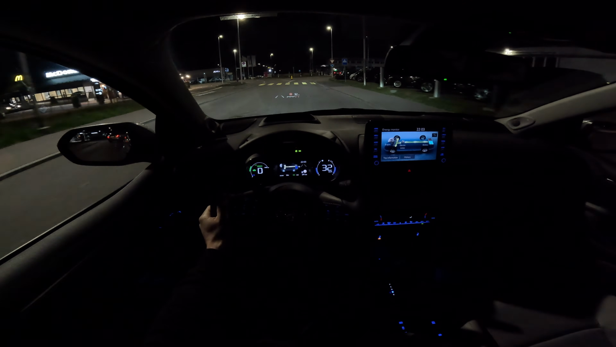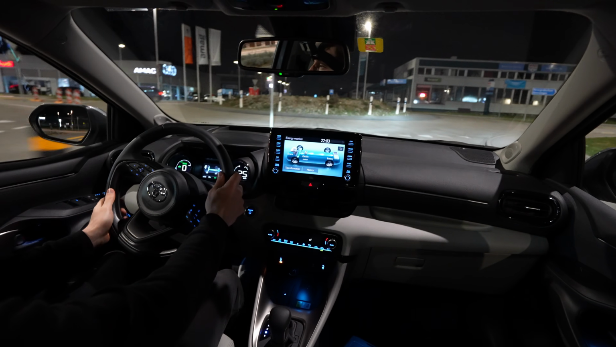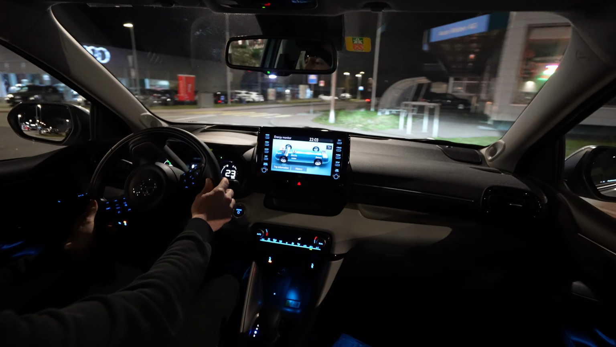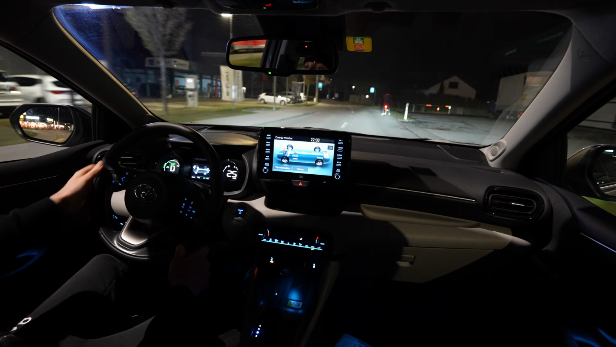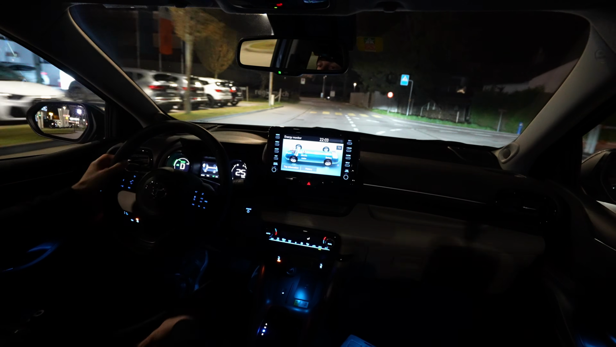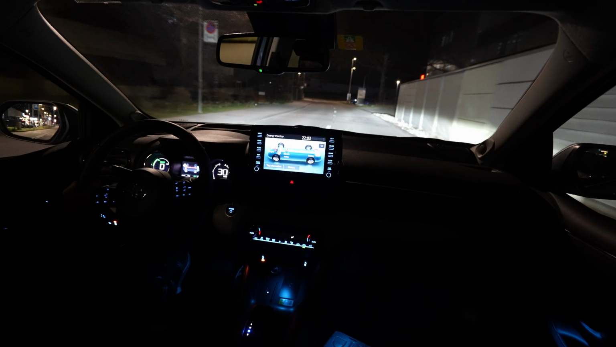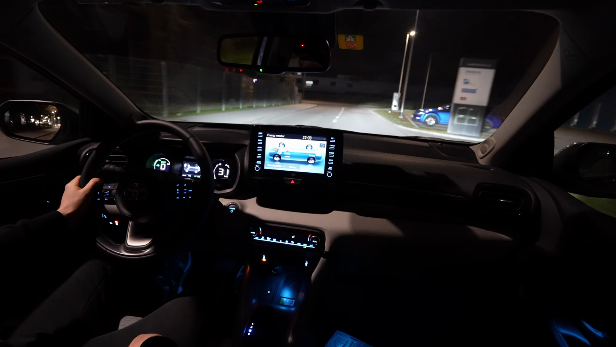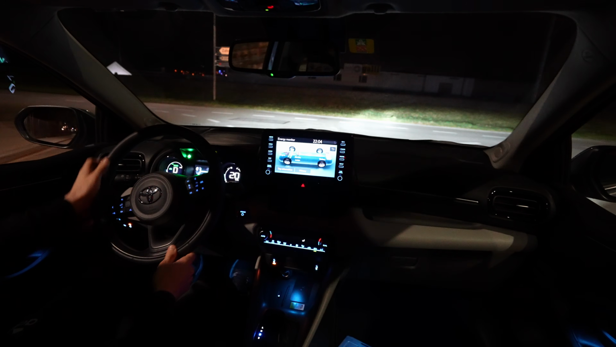It feels a little bit stiffer, the suspension, but it's normal. In general, over the small bumps it's doing fine. Only when they are bigger, then you can feel a little bit the stiffness. I like the fact that it's incredibly silent. You can see also the graphic here, and you can see when the electric motor is working or when the petrol engine is working.